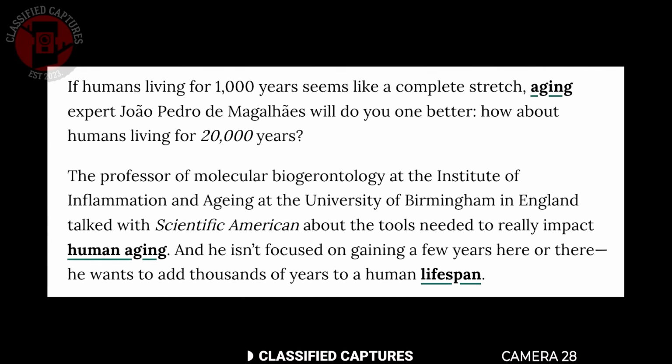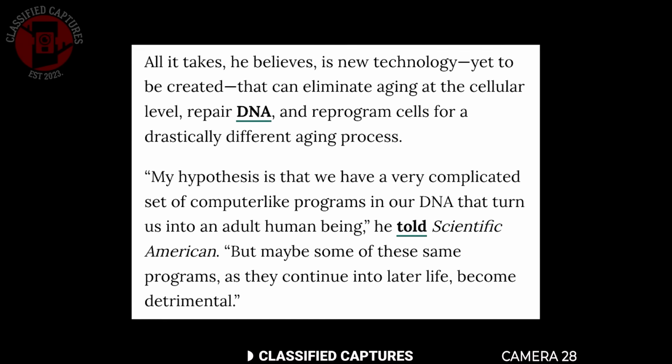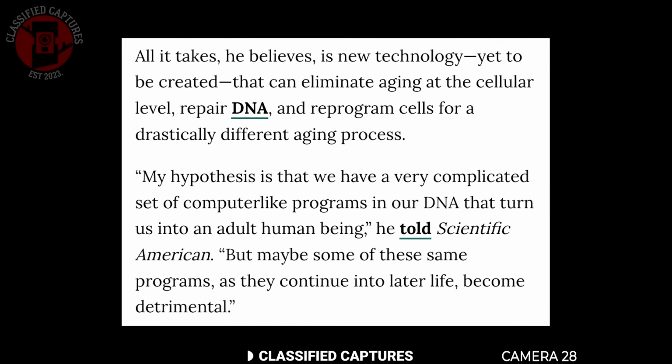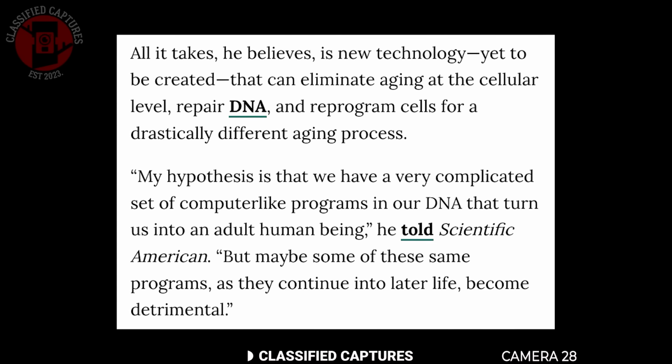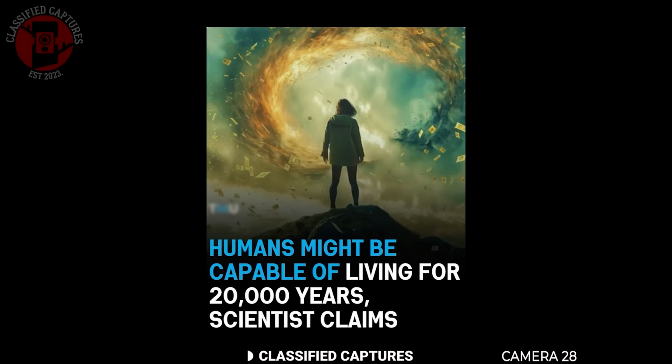Now think about it. What if all the sickness, aging, and eventual death we accept as normal is simply a glitch in our genetic code? And what if there are people out there who already know this? If that's true, then the real question becomes, who decides to get to live forever?